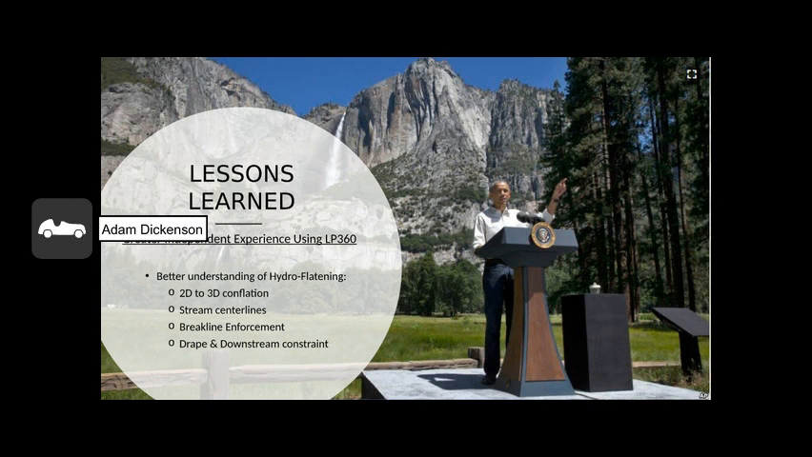This is when President Obama visited Yosemite a couple of years ago, and this photo is taken basically right on the edge of the project I'm proposing.